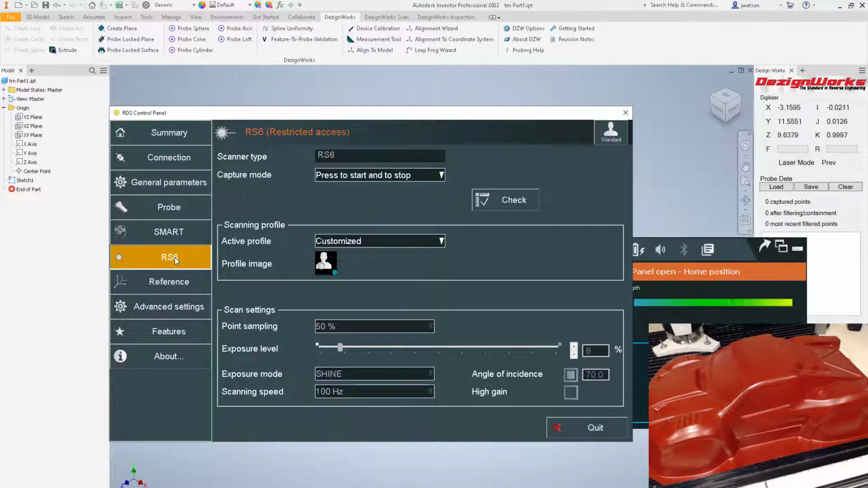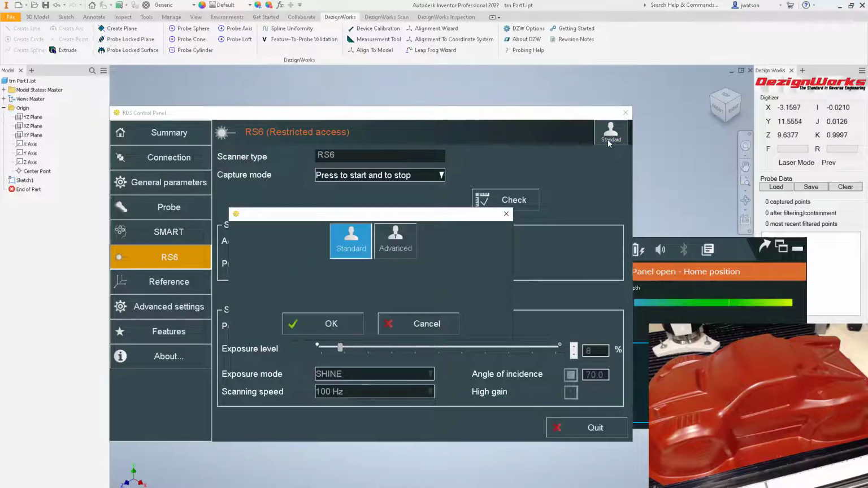If you need to change this, you normally want this to be automatic normal if you're on RDS 4, 3 and 4, and even 5. It's a little different under RDS 6. It's not called automatic and normal. It's called point sampling. To change all this, you have to come up here and select the standard.